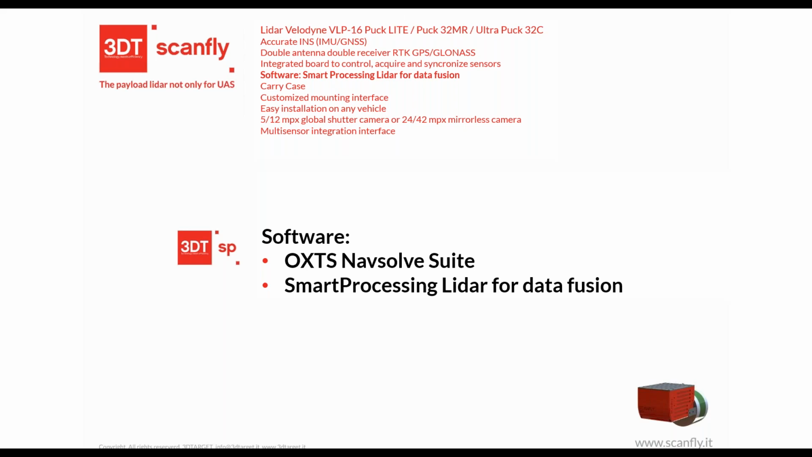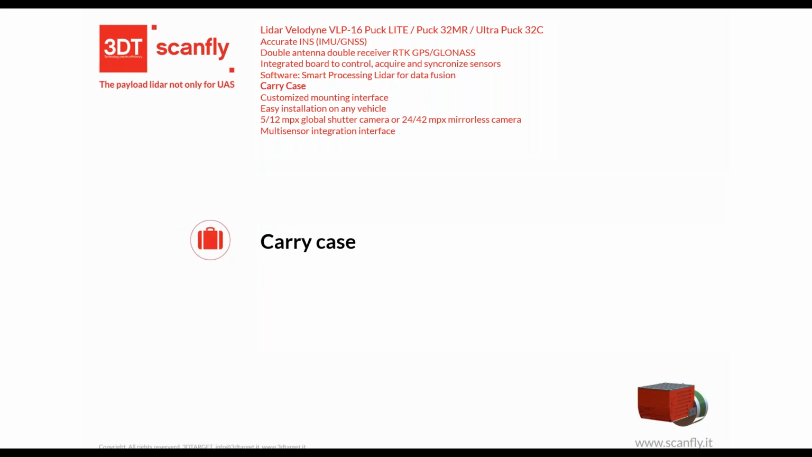There is the OxTS NavSoft suite, a full suite of software to generate the trajectory from the inertial navigation system, and Smart Processing LiDAR is our own software for data fusion. For merging together LiDAR data, INS data and camera data, all the streams go inside Smart Processing and let us generate a 3D consistent georeferenced point cloud.